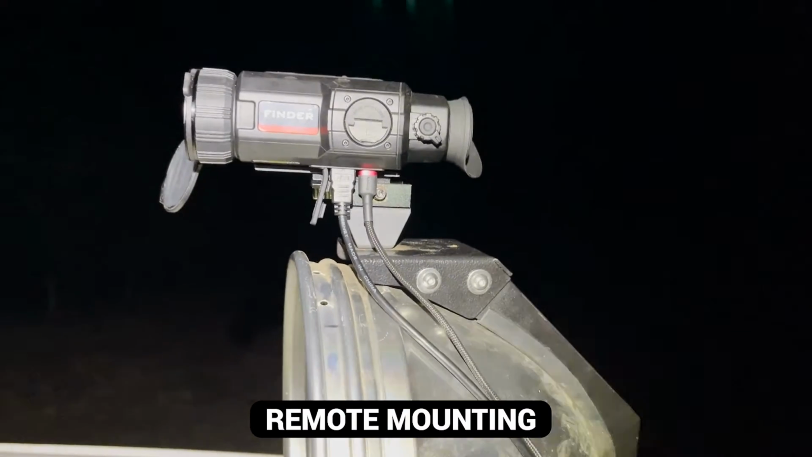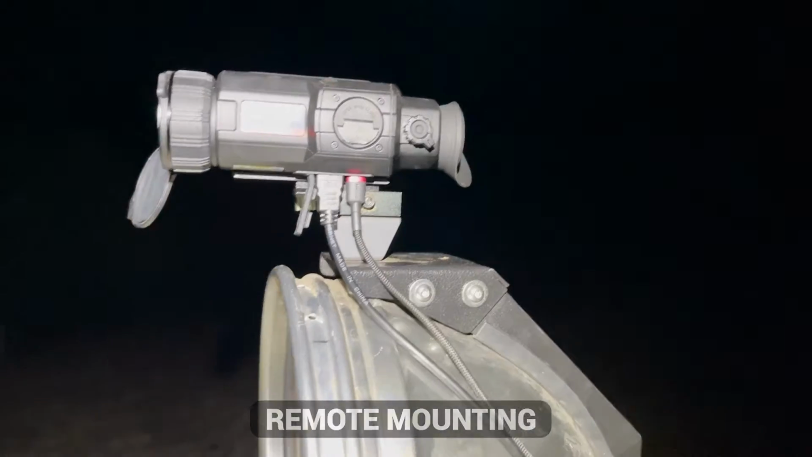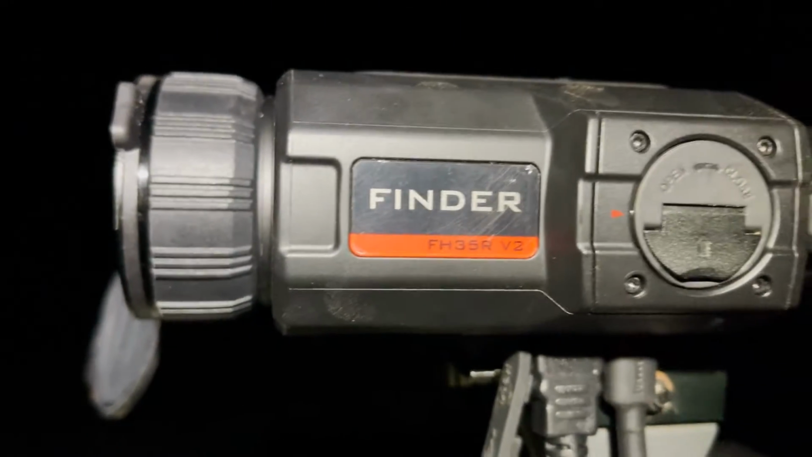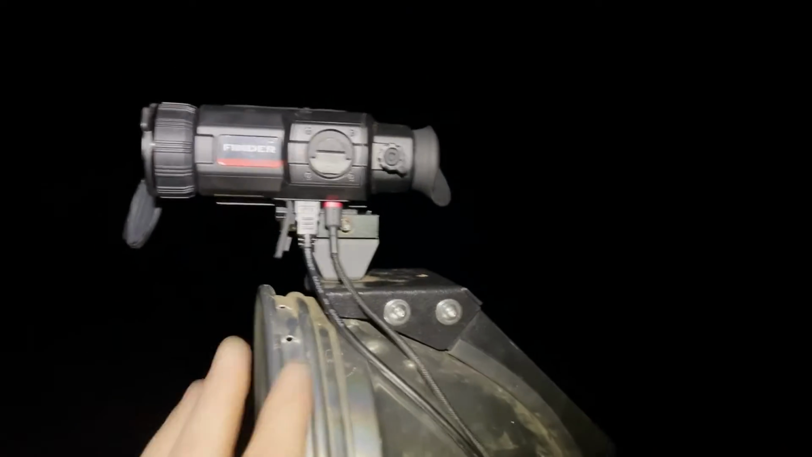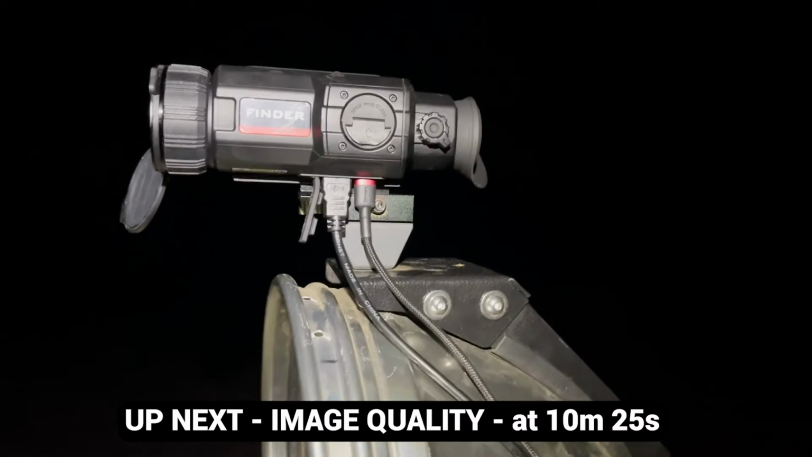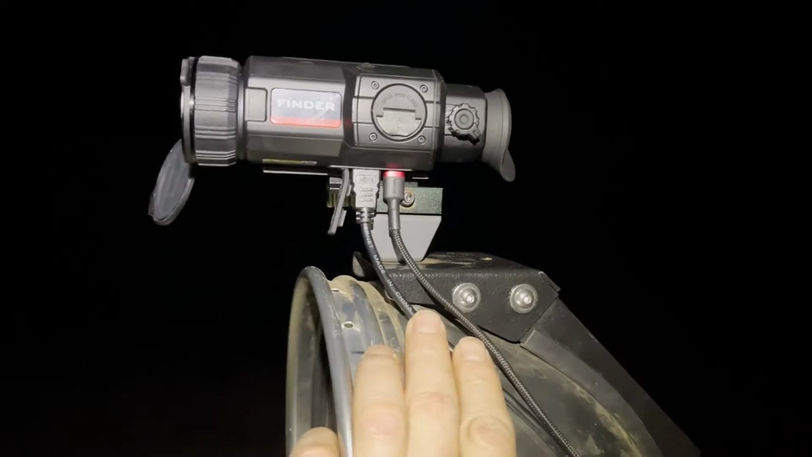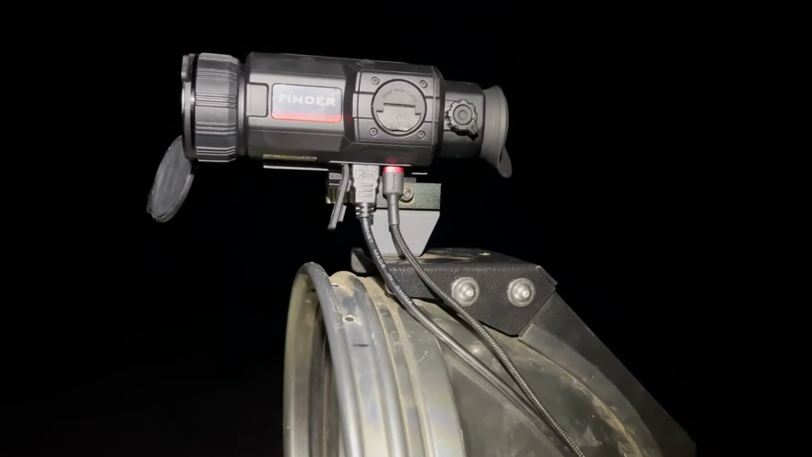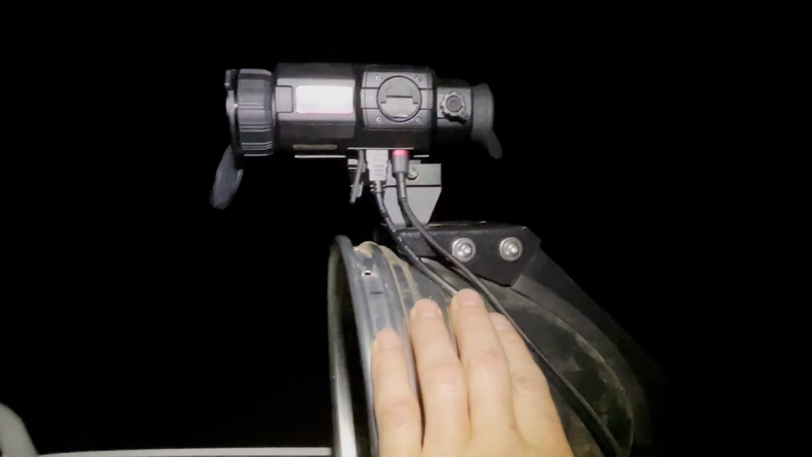Right, so now we're going to take a look at the hardwired setup for an Infiray Finder FH35R. Now here we have the version 2 Finder, which is basically identical to the version 1, except it has a better image quality, a better sensor in it. Now the Finder would easily be the best thermal for hardwiring, as it has a dedicated HDMI output and the image quality coming out of it is superb. So here we have our power cable and our video out cable going inside.